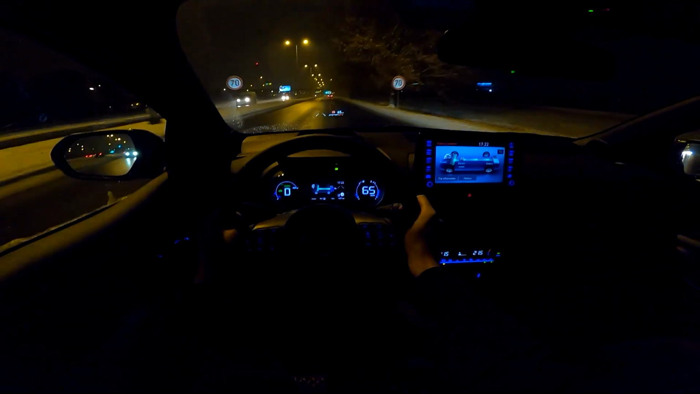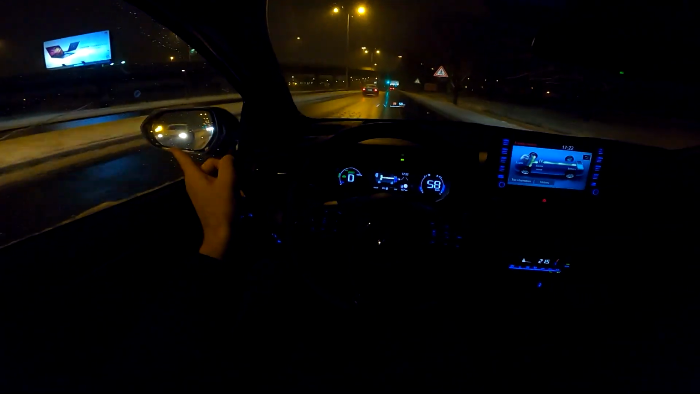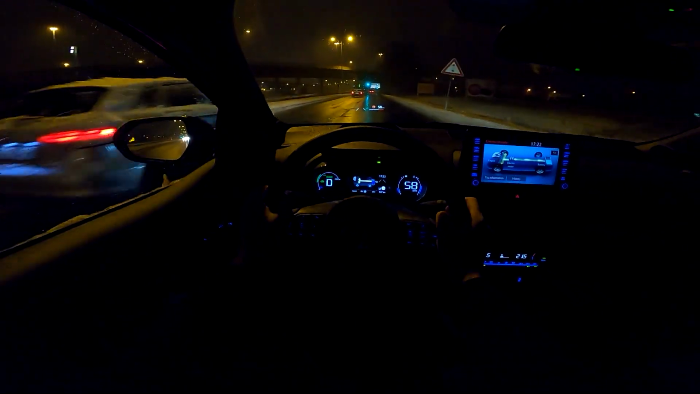But of course, if we had a bit more snow, then the situation would be different. So you always need to have your eyes on the road and be careful. But those systems can always be useful when they are able to work. And once again, look at the blind spot assist, very cool.